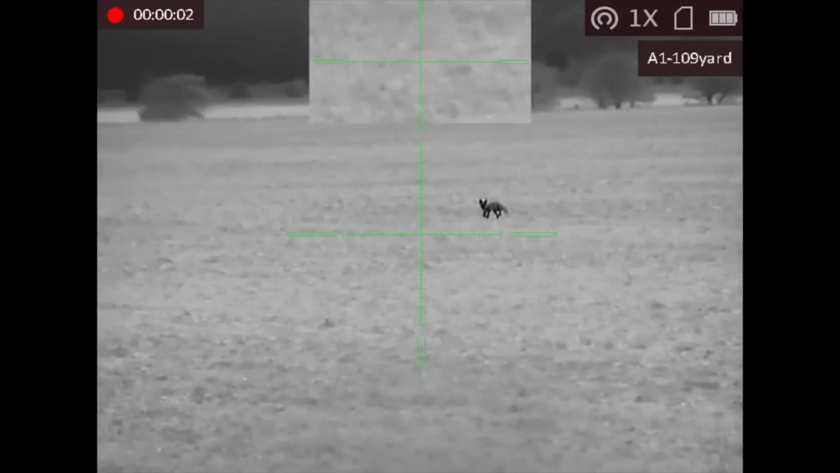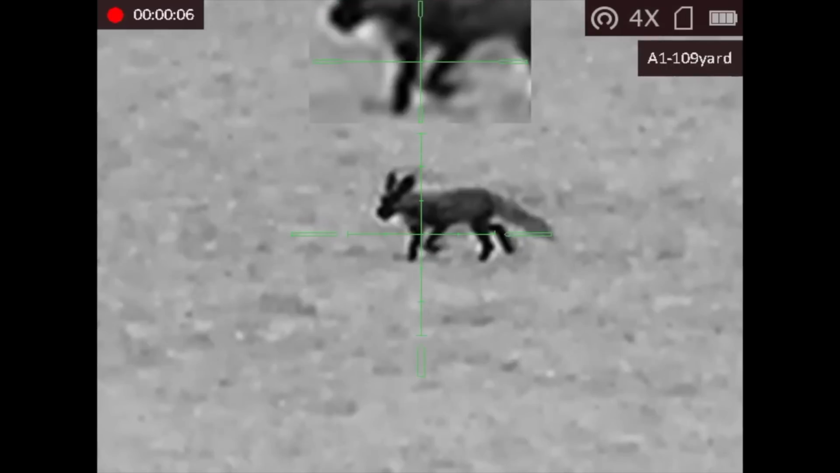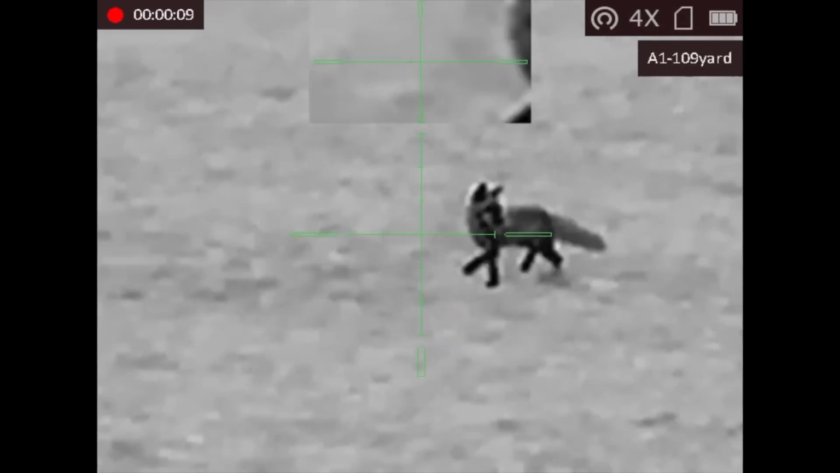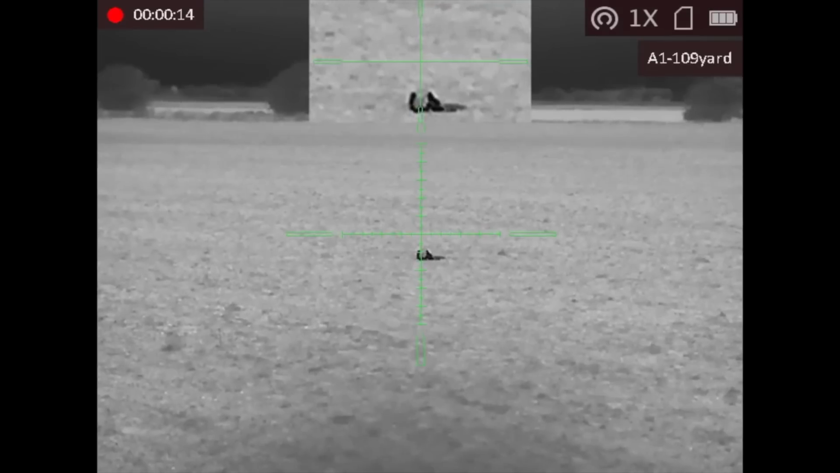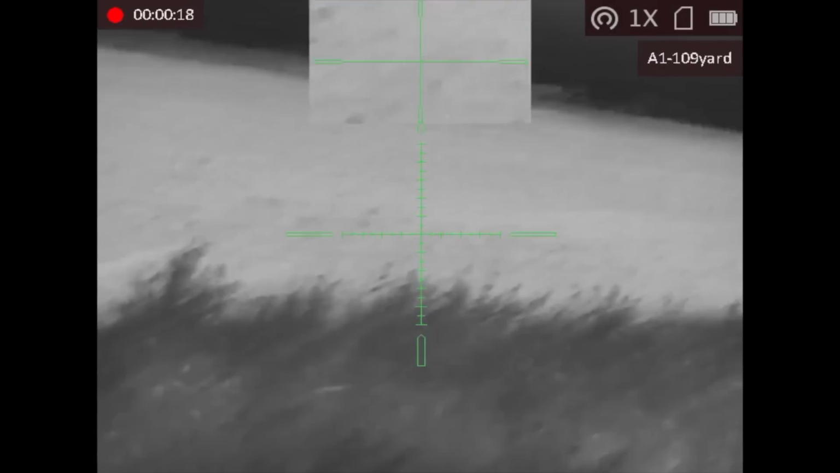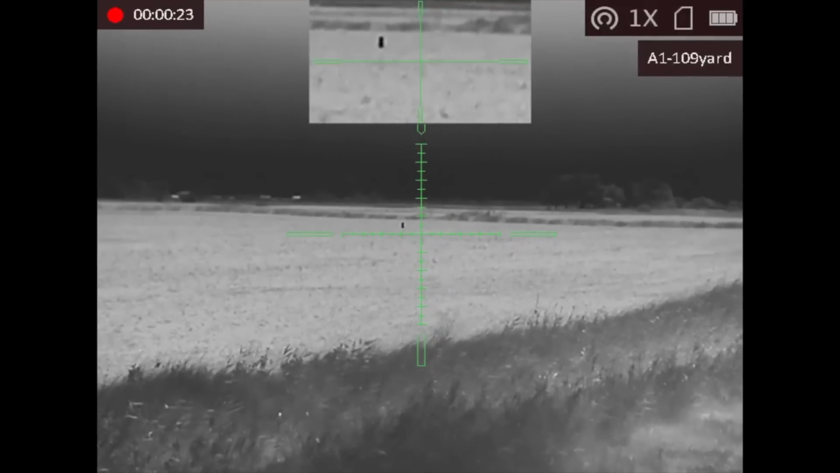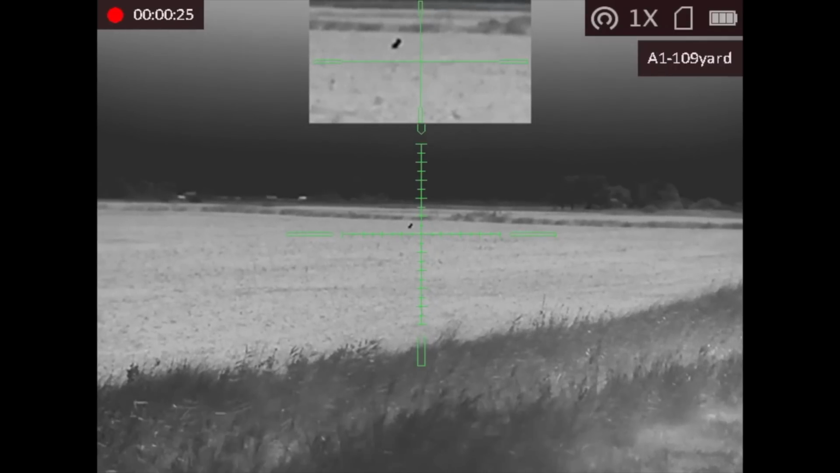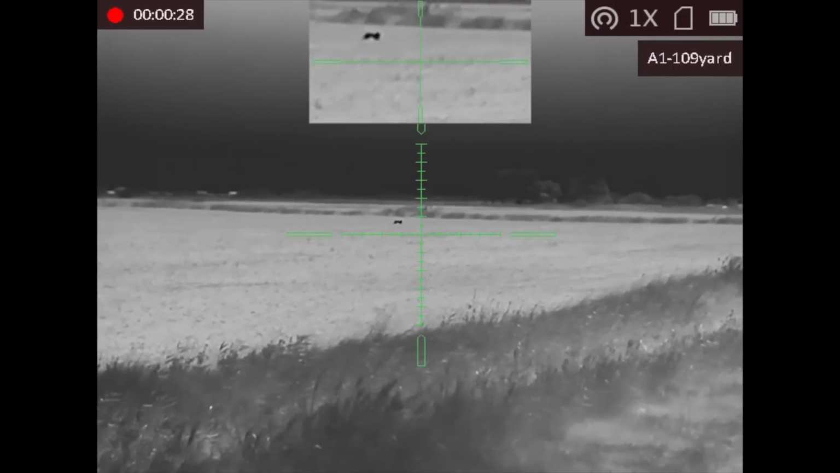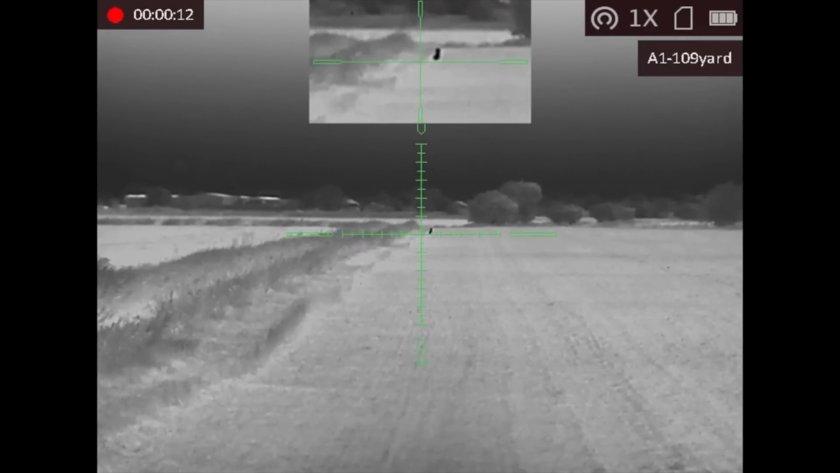Moved on to a different stand where, putting the caller on and watching a fox the other side of the field, this one came right in and I nearly didn't see it. I saw it at the last minute and managed to dispatch it. Again, the good thing is the wind here is really playing in our favour, because I shot this one and the fox that we were actually watching was still right the other side of the field. And it's actually still coming into the call, albeit again a long way off, so it's going to be several minutes now waiting for this fox to actually come into range.